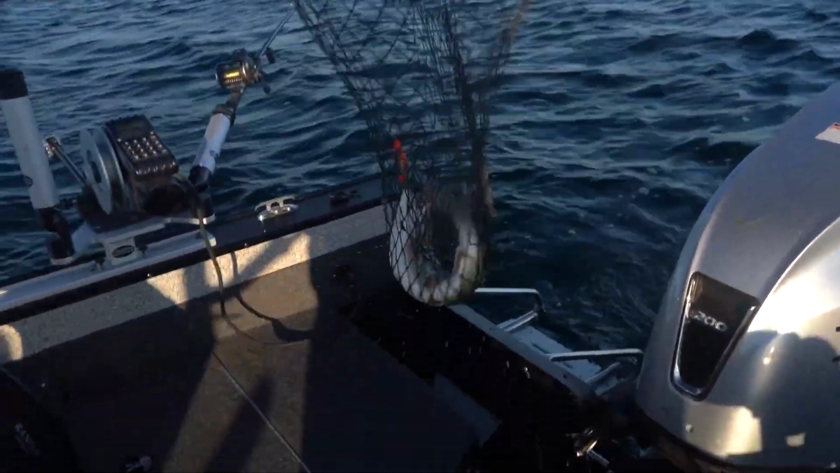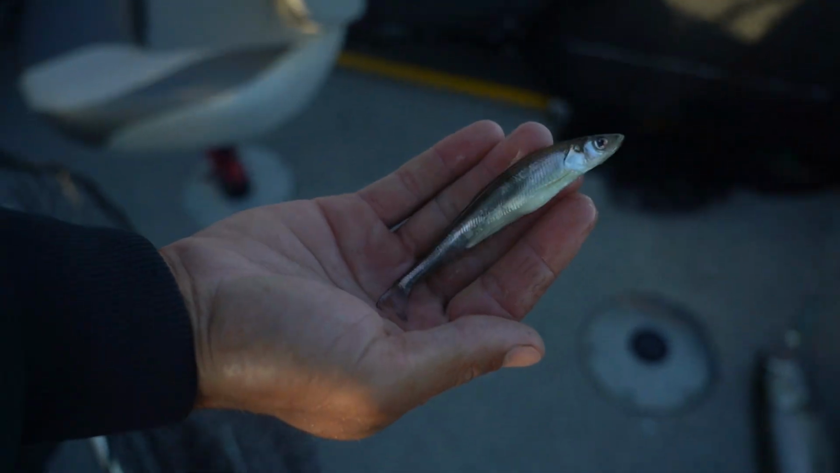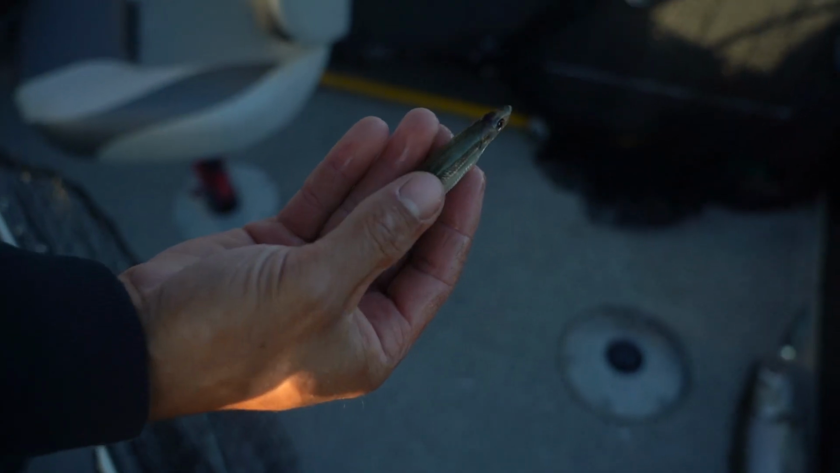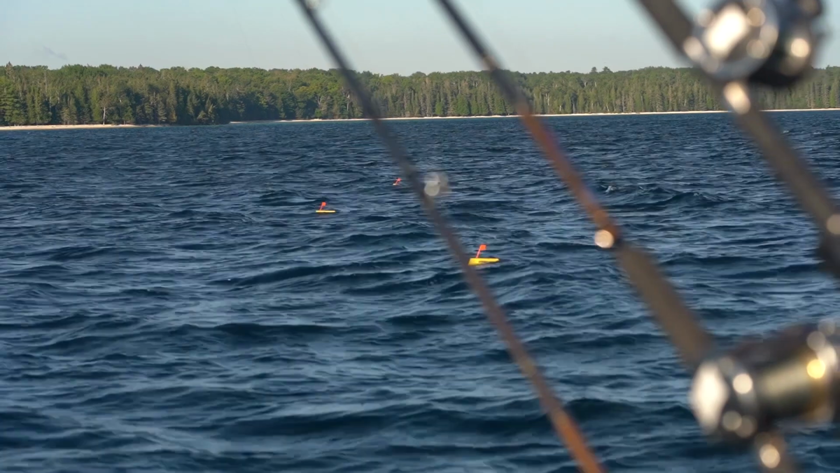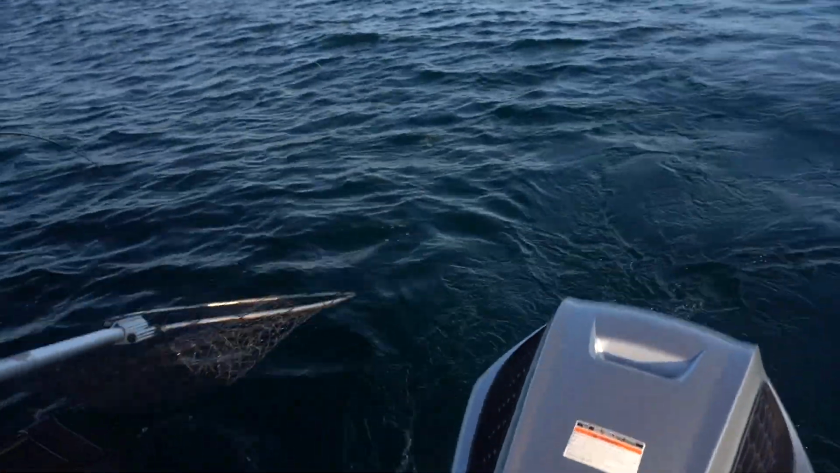That's a perfect eating size right there, Trav. That's a good eater. Yeah. Look where you spit up. Show that off. That came out of his mouth. Pretty fresh. That's a really fresh alewife. Perfect.